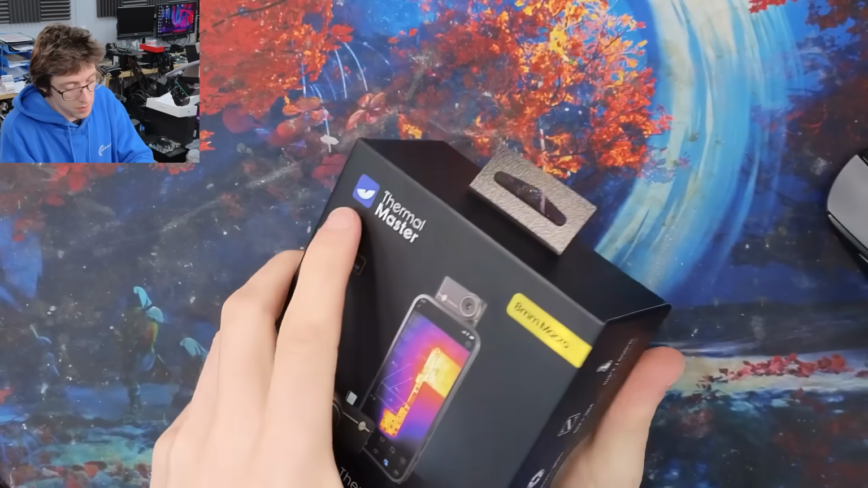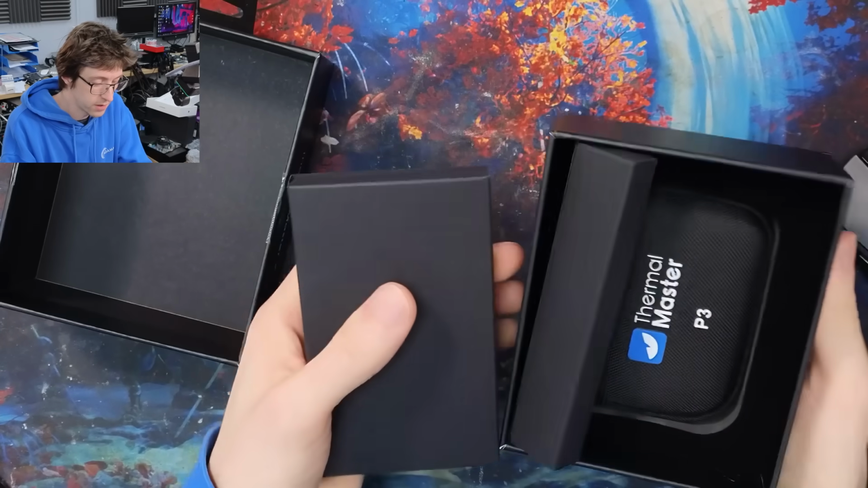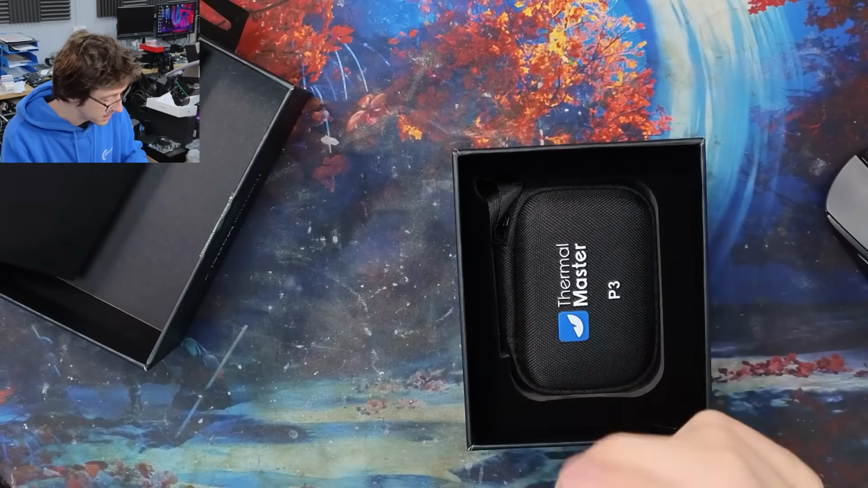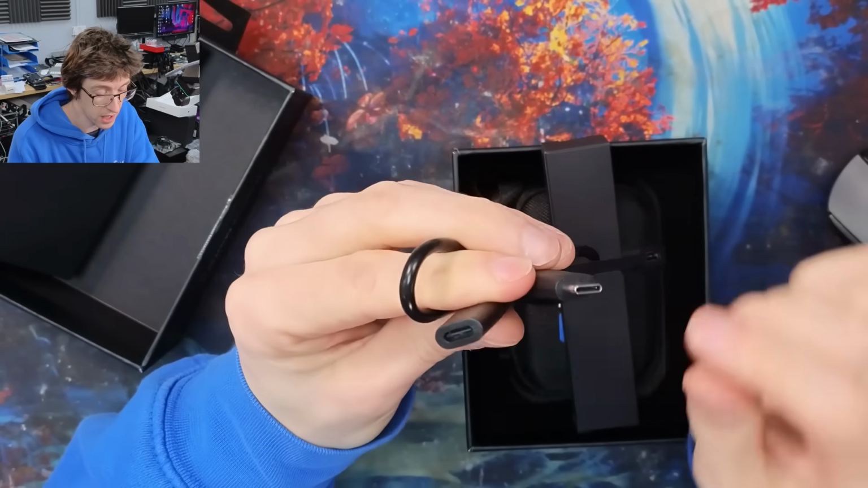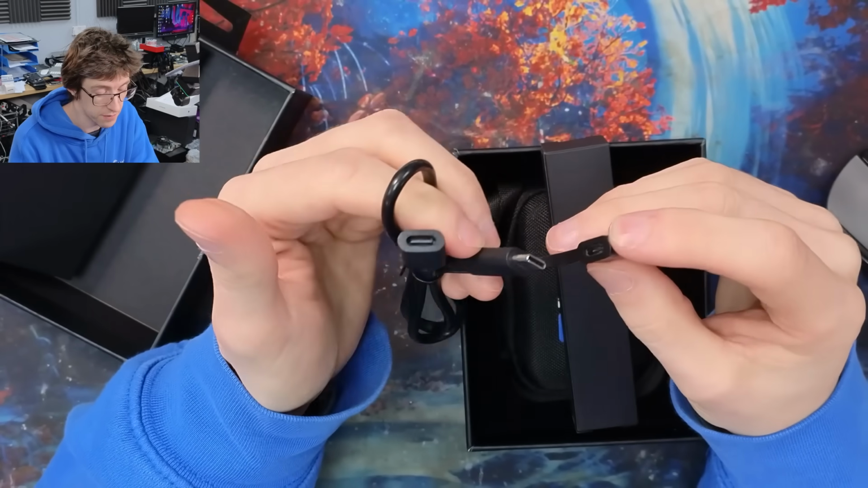So let's quickly open this thing up. In the box, we've got some more boxes. This big box has a huge quick start guide in it, which I'm not going to read. And then this little box had this extra cable in. This is effectively an extension cable, which is kind of neat. You can use this to connect this up to a PC or some other device.